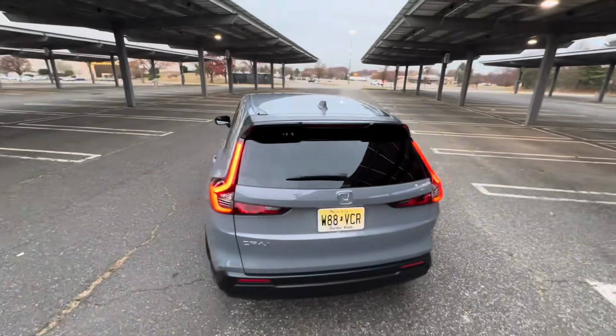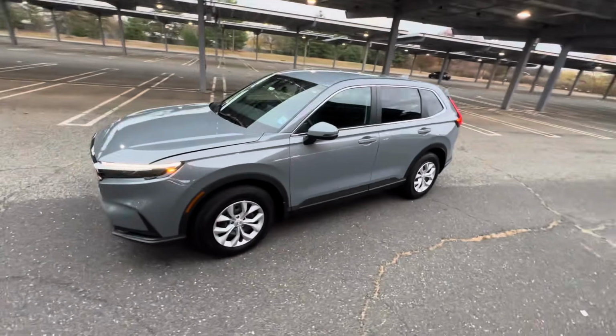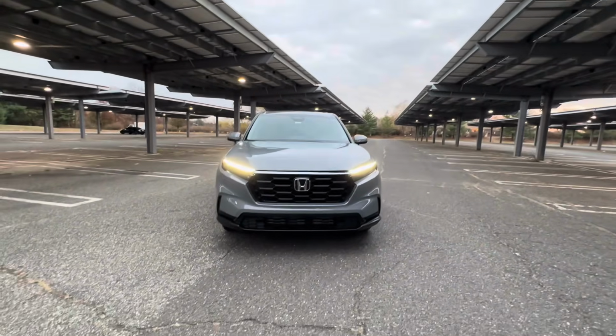This car's not bad, guys. It's a pretty decent car for the daily commute. And honestly, you get more space than the Toyota RAV4 and more space than a Honda Accord just for $1,500 more. Not a bad car at all.